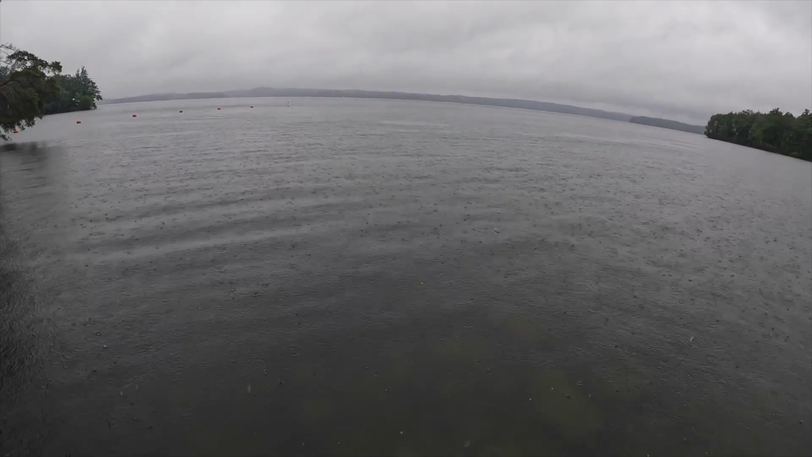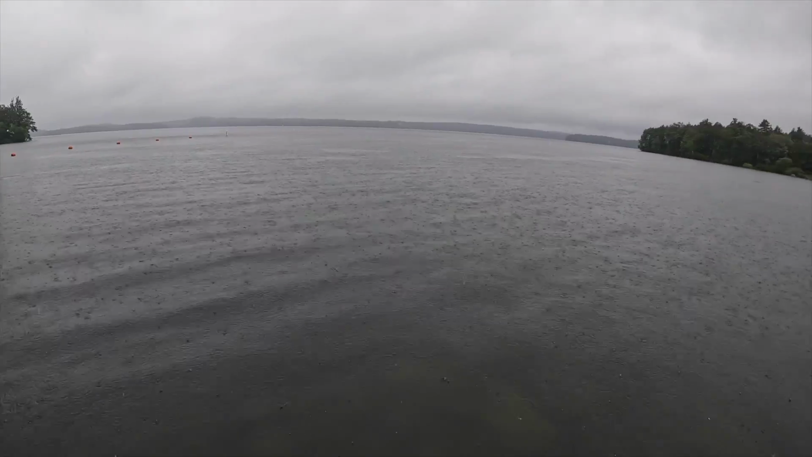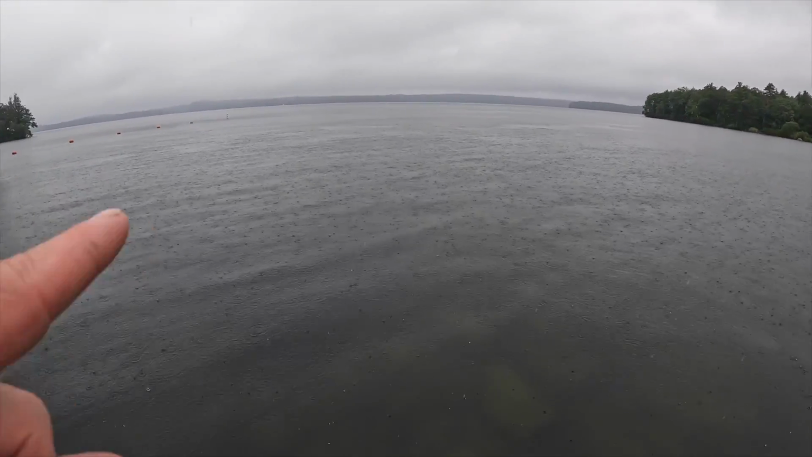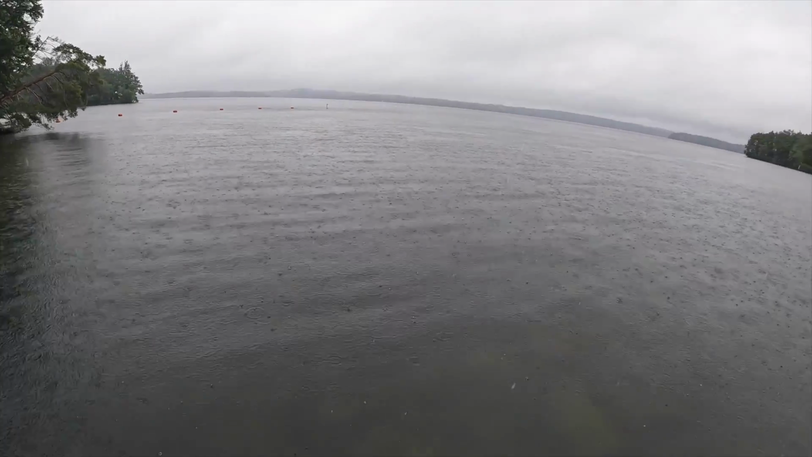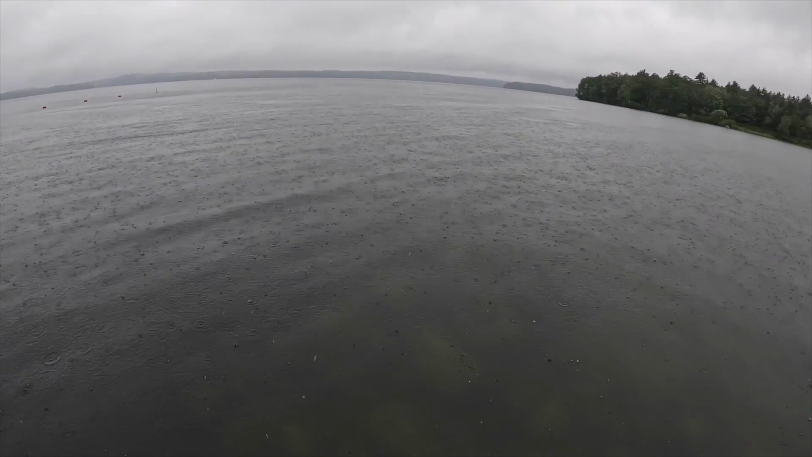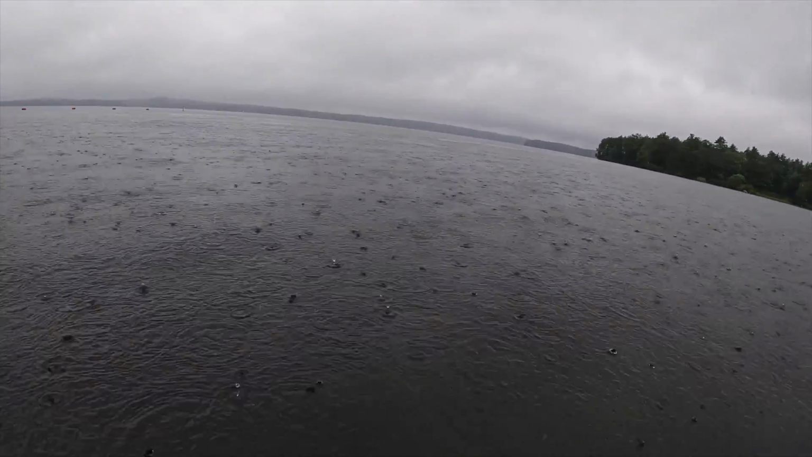So when I return up to Maine, you know, the truck would have to be right there. Like the truck and trailer would have to be literally right there. And I see rocks through the water. And so I'm gonna put the GoPro right in and see what it's.